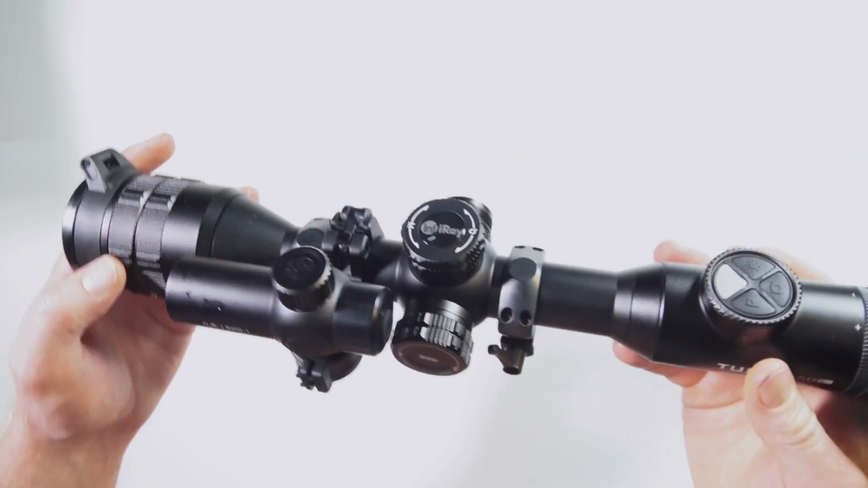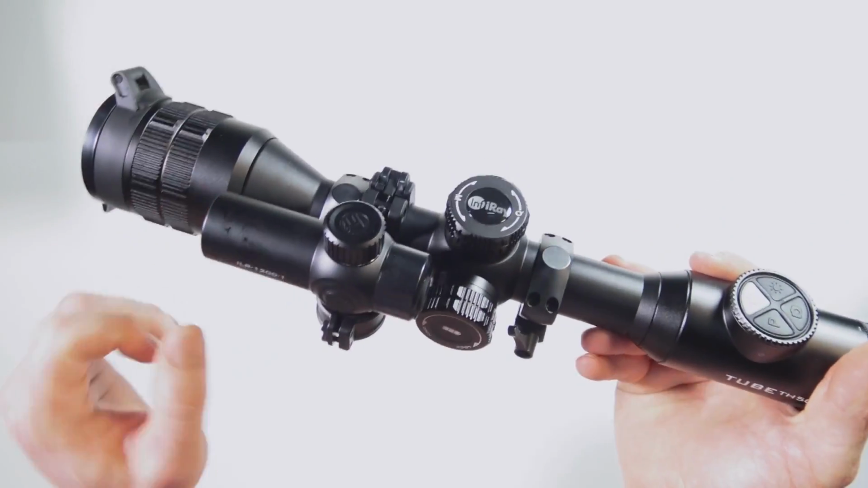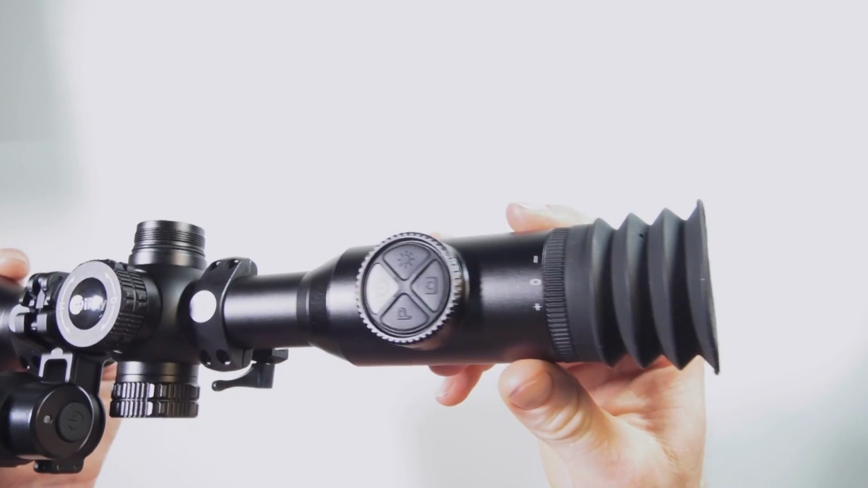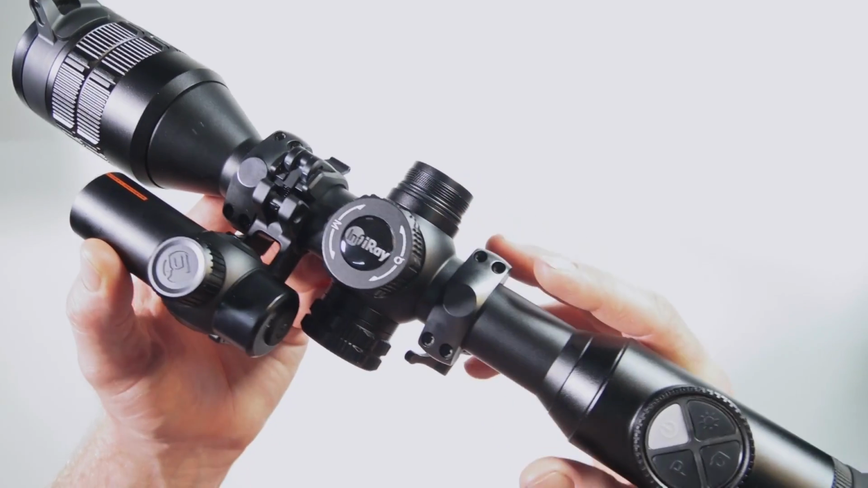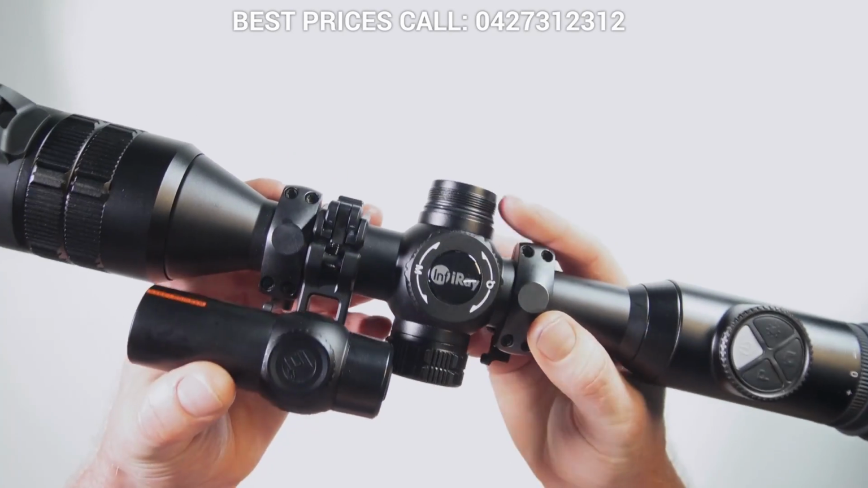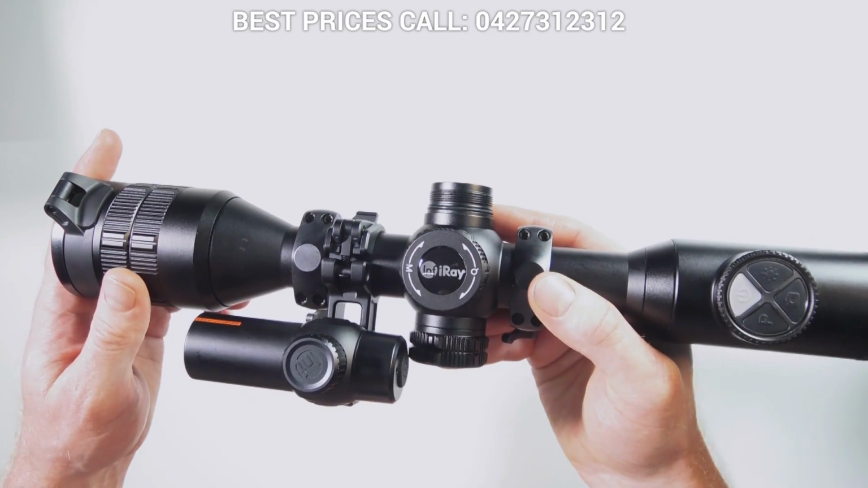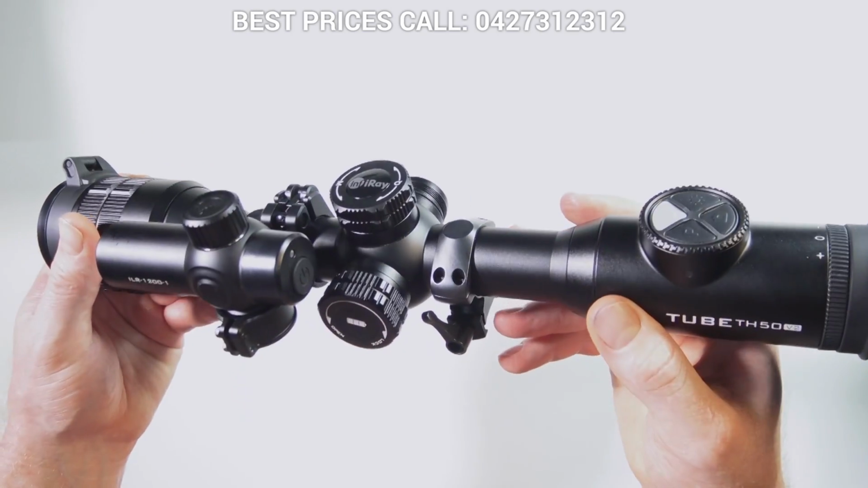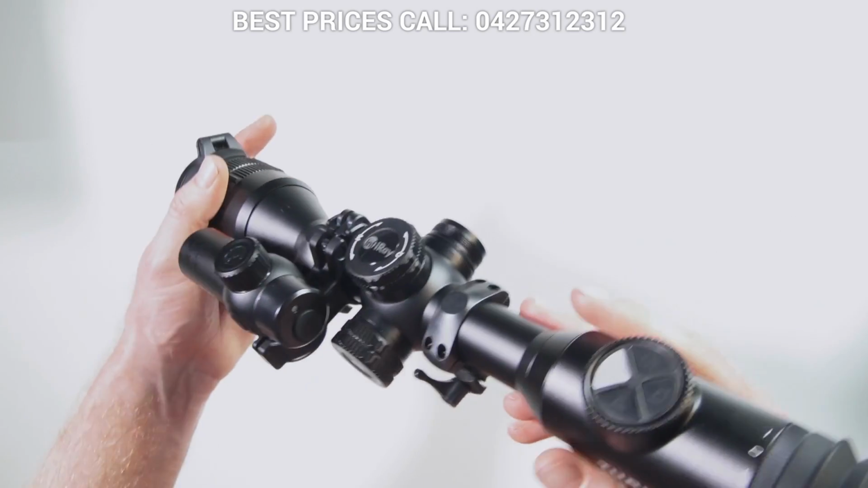Okay, so what do I think of this scope? I think it's a really good option for people to consider at the moment. It's got excellent image quality with the new Infiray sensor. It's got the nice big screen in the front here for excellent viewing. It's got some amazing features. It's got a rangefinder, of course, which is handy. And overall, I've been using this scope for a little while now, testing it out, and it's been accurate. It's easy to sight in. I can't say I've had any concerns or problems with it. So I think it's a good system overall, and worth considering if you're in the market for a scope like this.